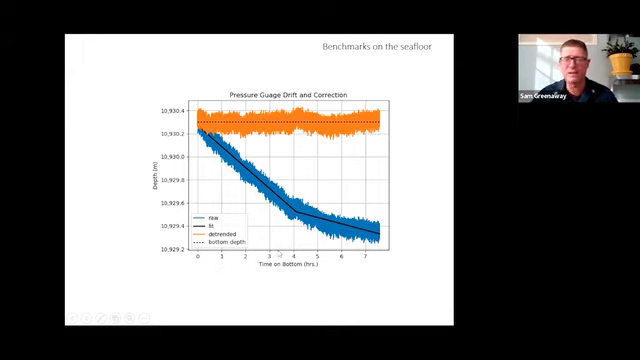It was nice having the pressure sensors sitting on the seabed. It let us make sure that we're pulling out the tide in the right way, the atmospheric loading, all of that, by having a nice stable sensor on the seafloor.